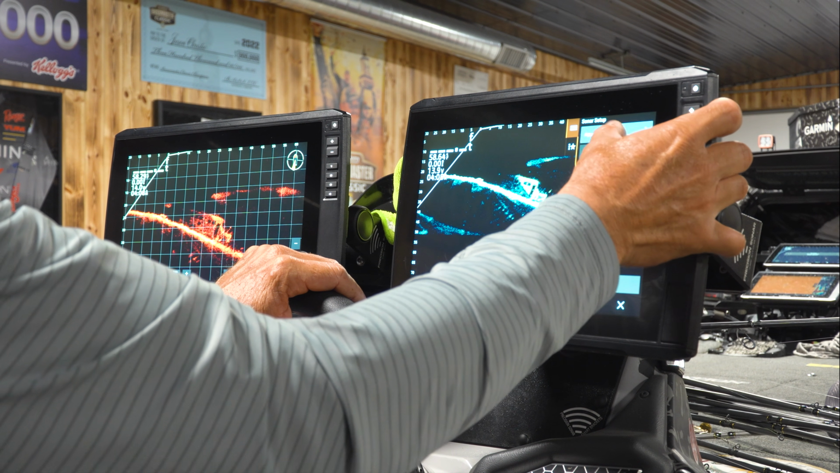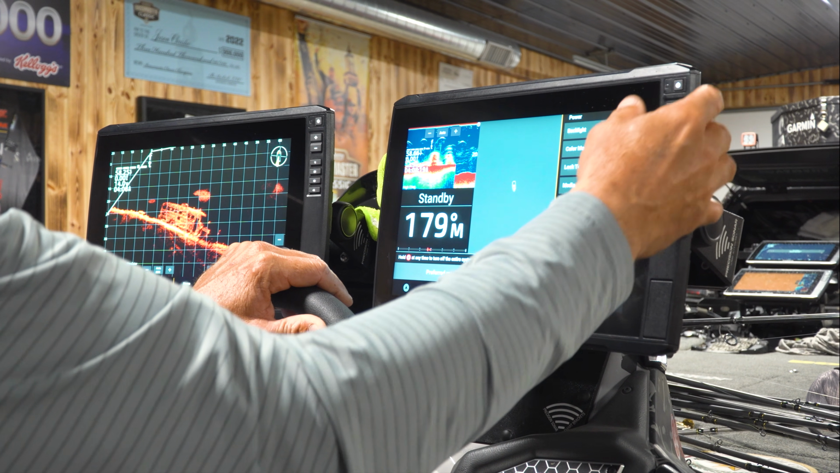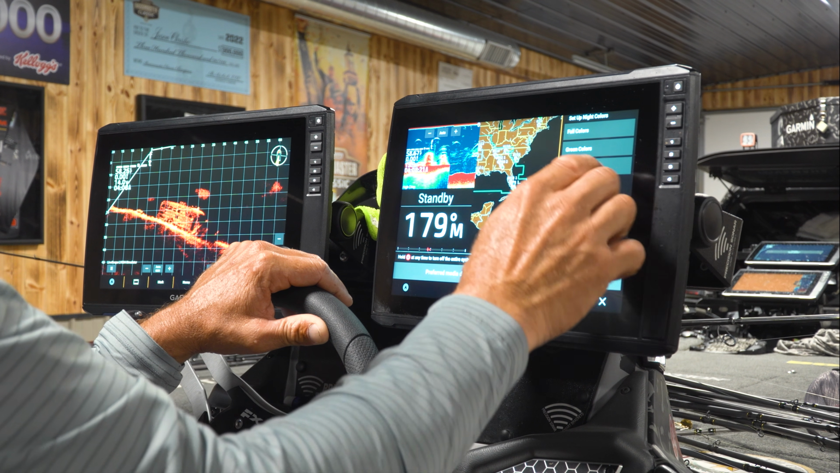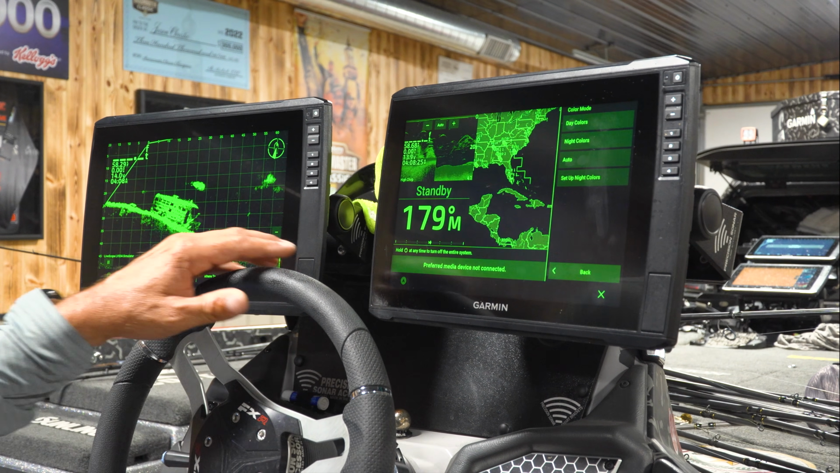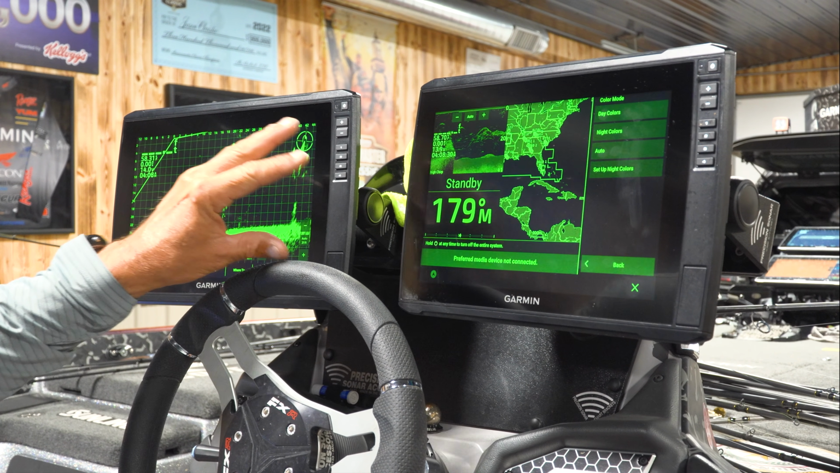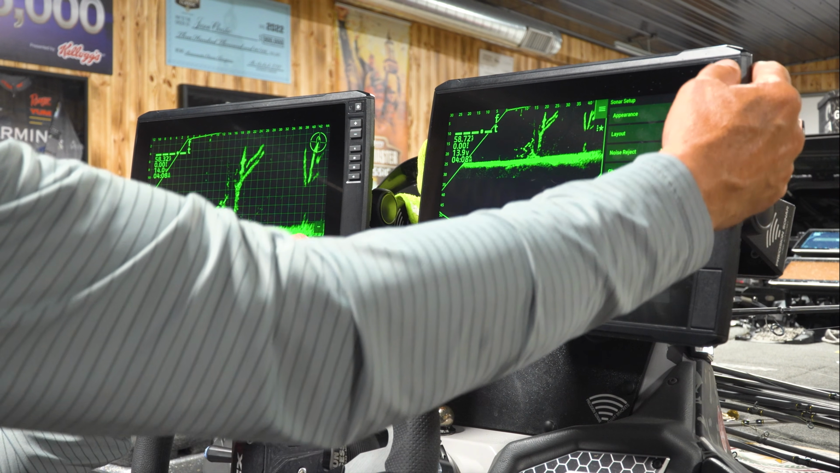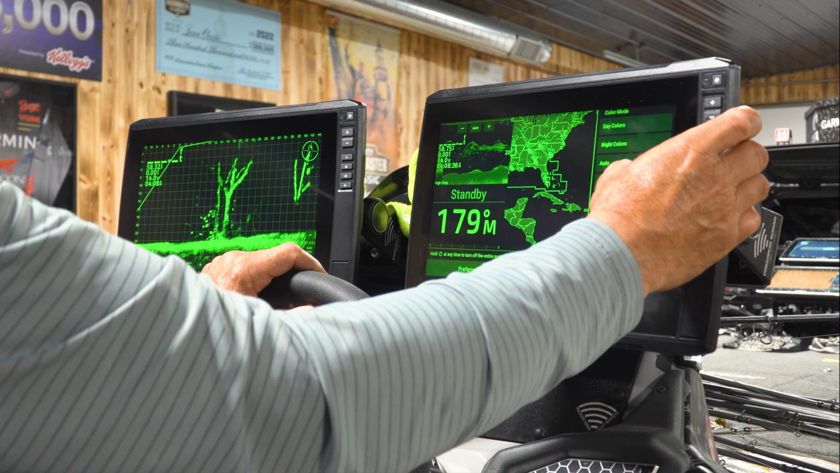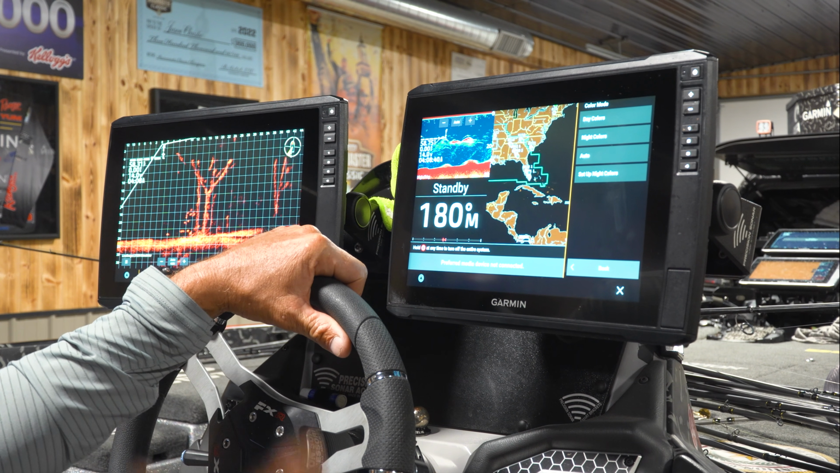And you can set that up. Set up night colors. These are full colors, greens. I mean, you can change a lot of that. Like if you're in really low light, say it's cloudy or something like that, you can change a lot of that just by your settings on your backlight there.